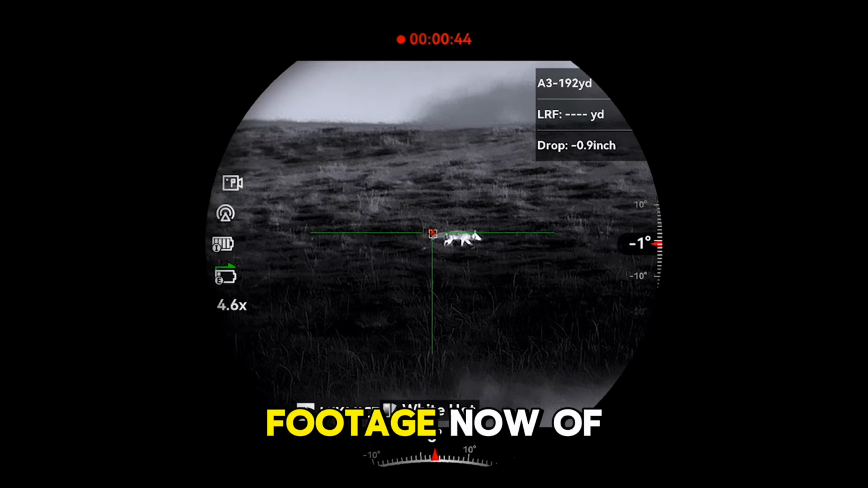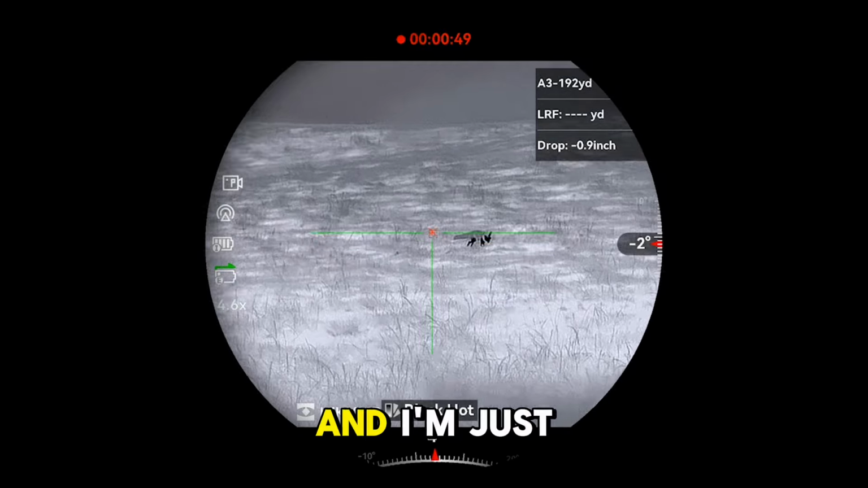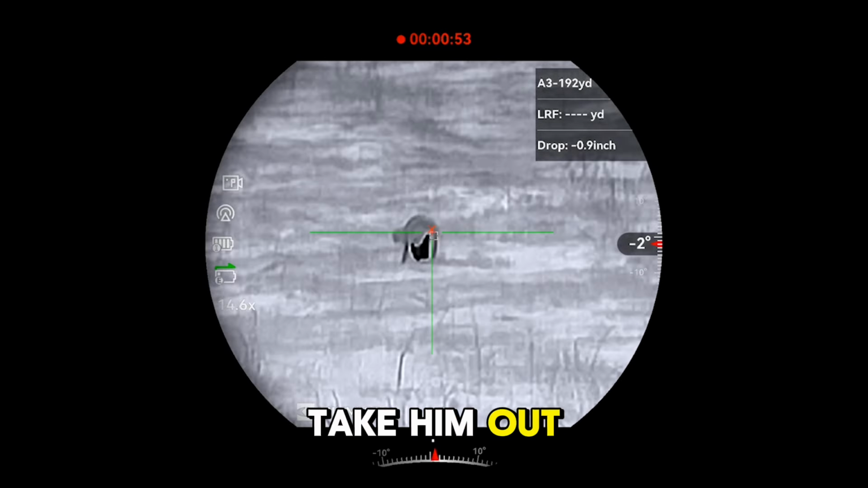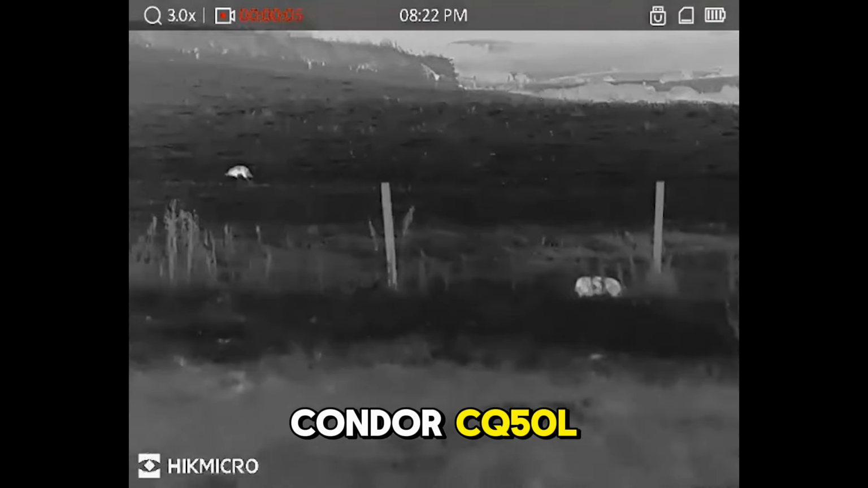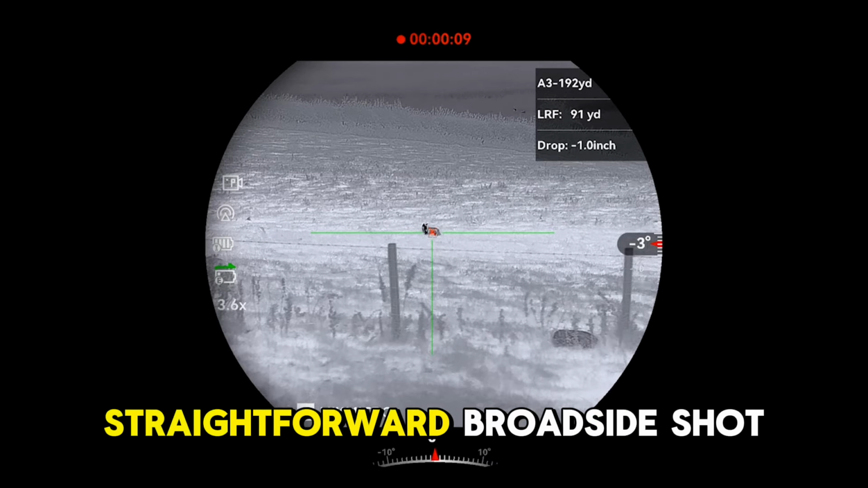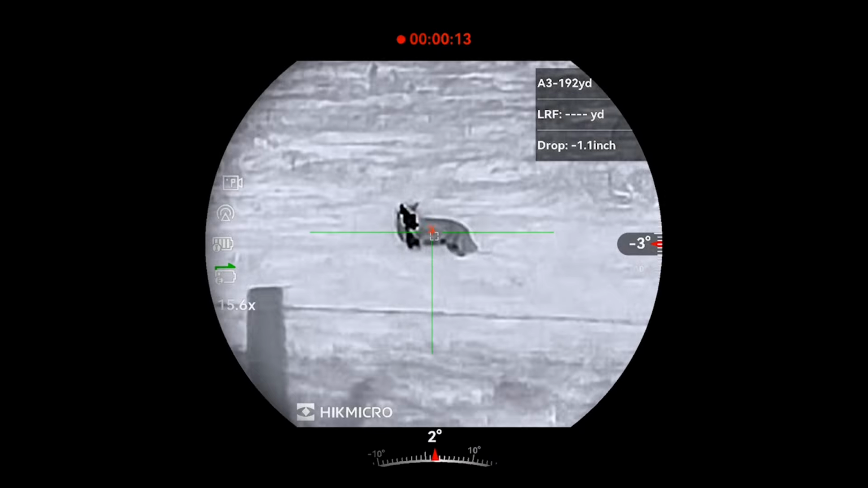Taking a shot now. So here's the footage now of Charlie boy making its way left to right, and I'm just settling on the rifle before I take the shot and take him out. So here's the next fox, the second fox spotted through the Condor CQ50L, 92 yards I believe. Onto my second fox now at 91 yards, and a nice easy straightforward broadside shot taking this other dog fox out.